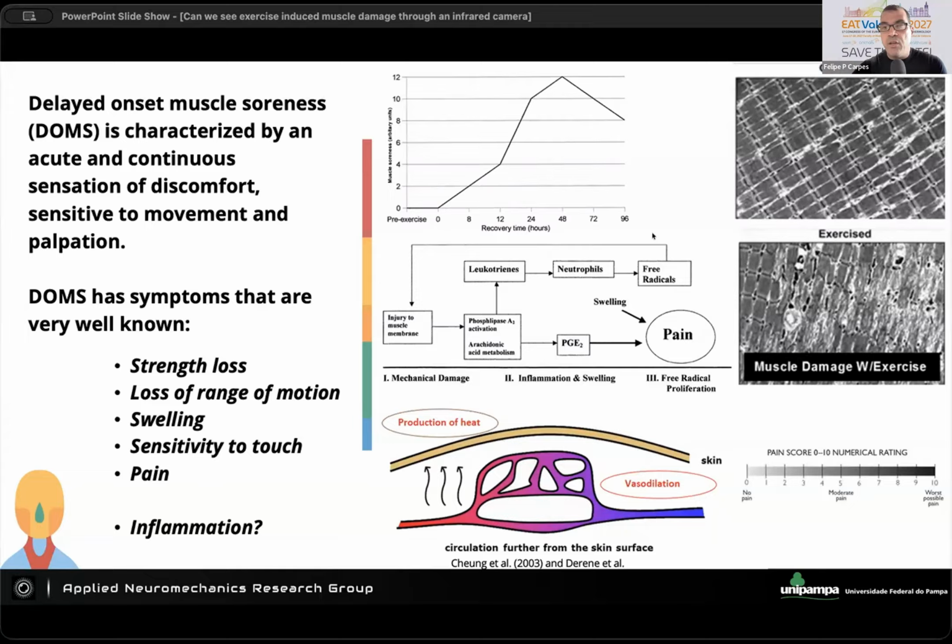Actually, there's a lot of physiology and biochemistry behind it. There are a lot of events happening that result in the pain. And one of the major conditions associated with DOMS and its symptoms is inflammation. And we have the general idea that inflammation increases temperature in the region and changes the vasodilation and everything,